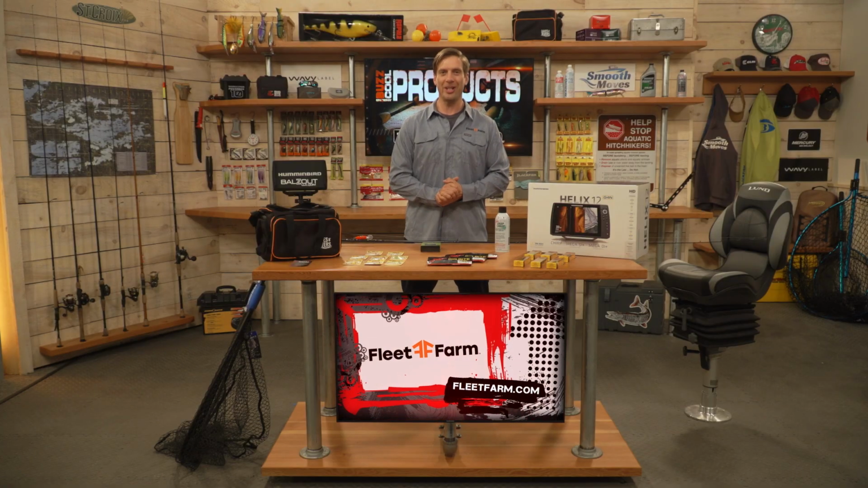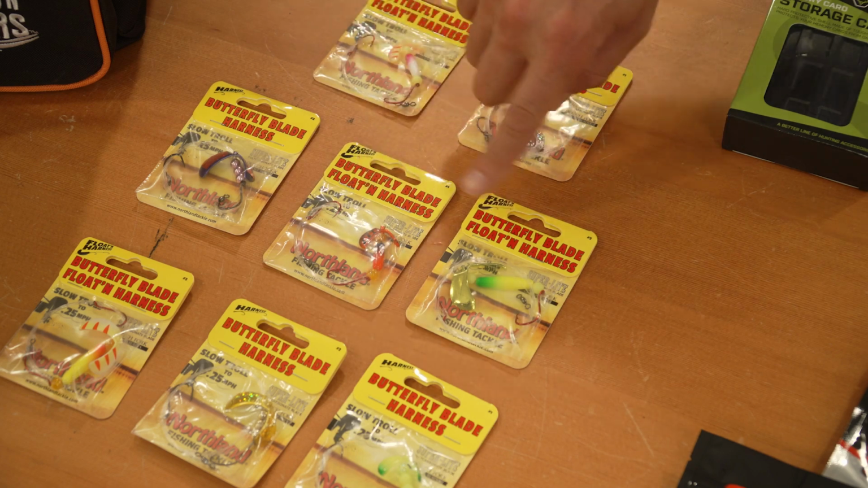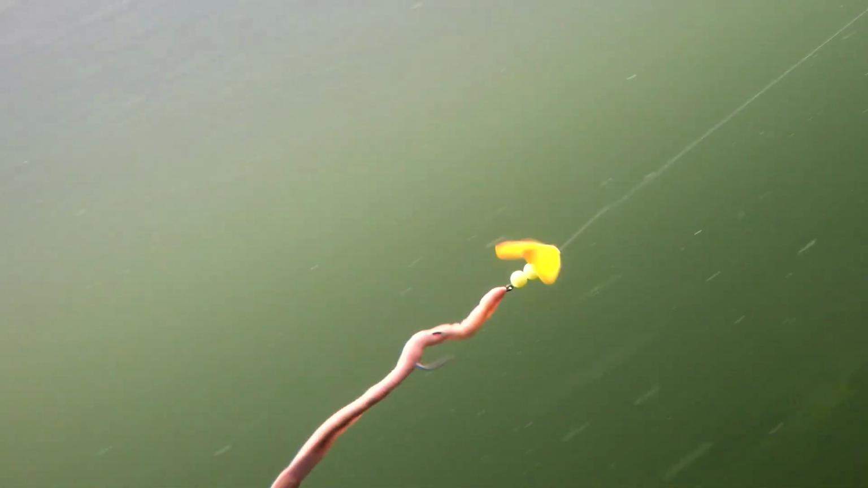And up next from Northland Tackle, the Butterfly Blade series. They have a few different styles here. They have a floating harness, they have a regular harness, and you control these down to 0.25 miles per hour. Some great color options. I mean, this is perfect for summertime walleye fishing.